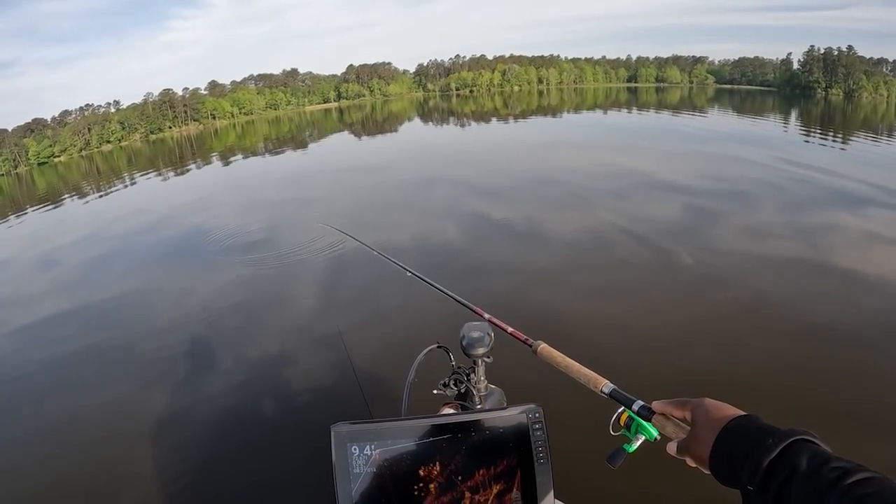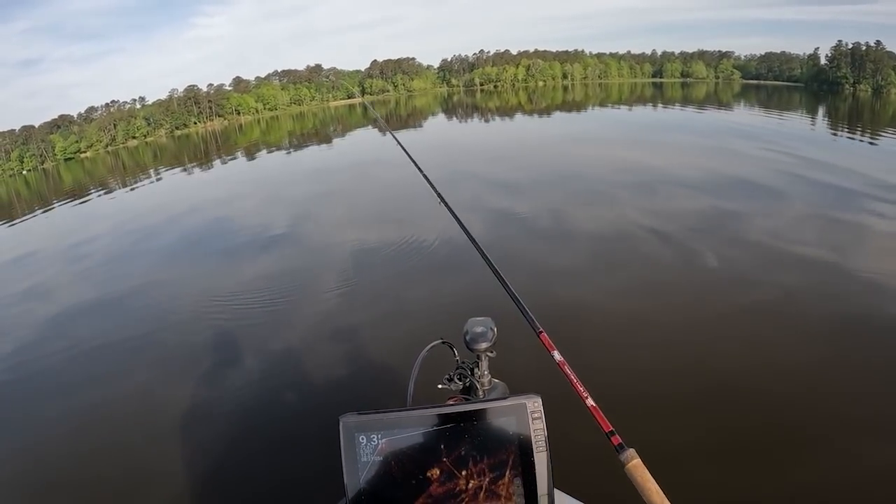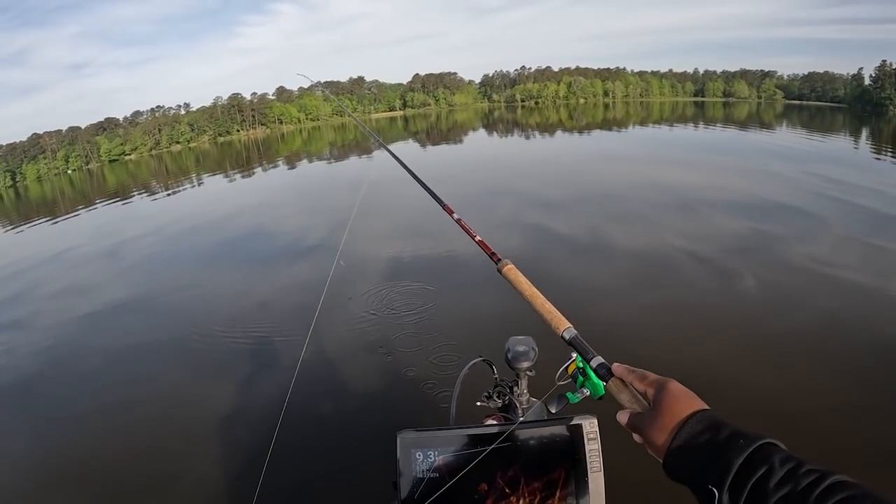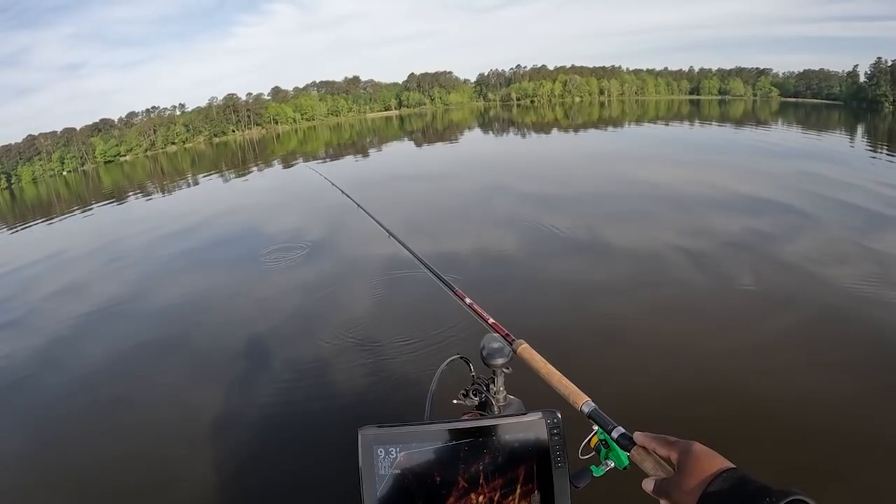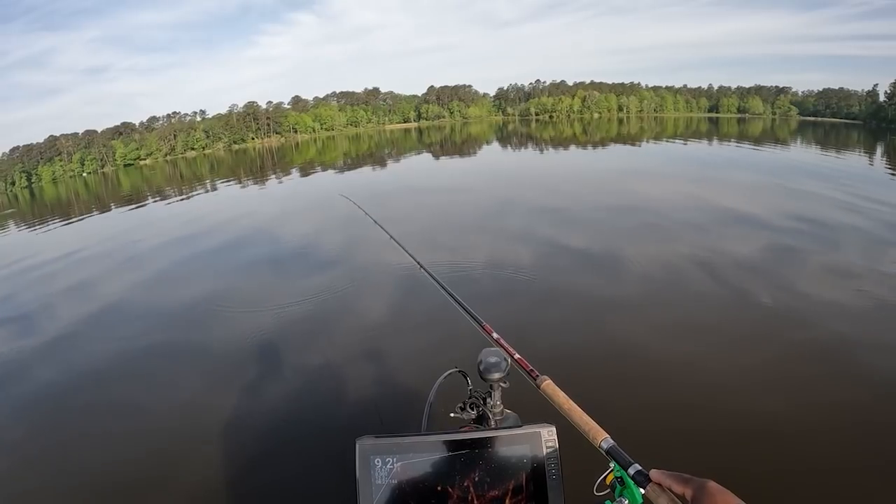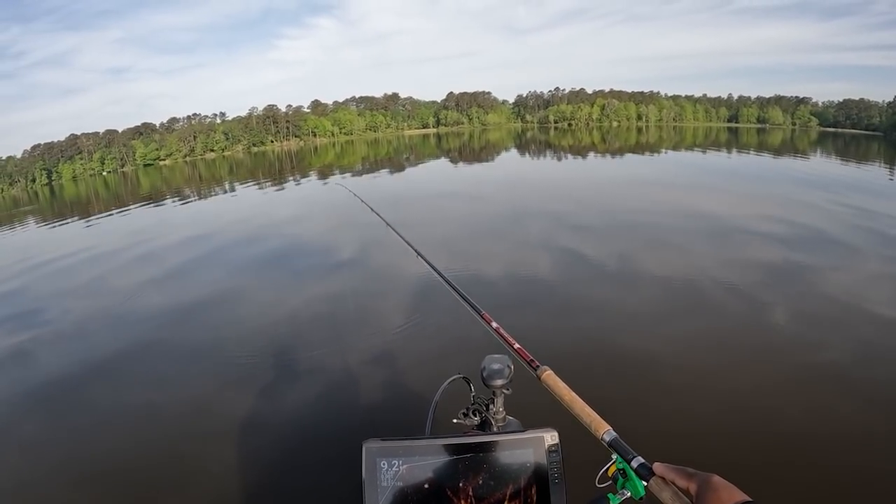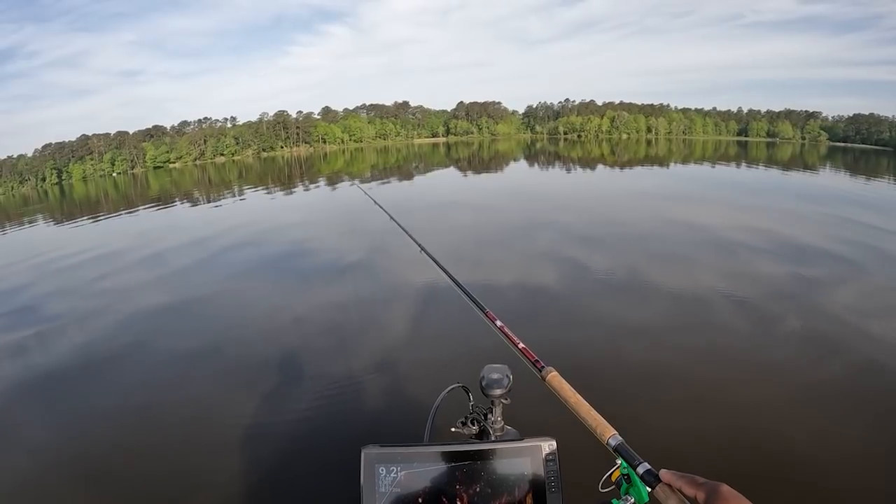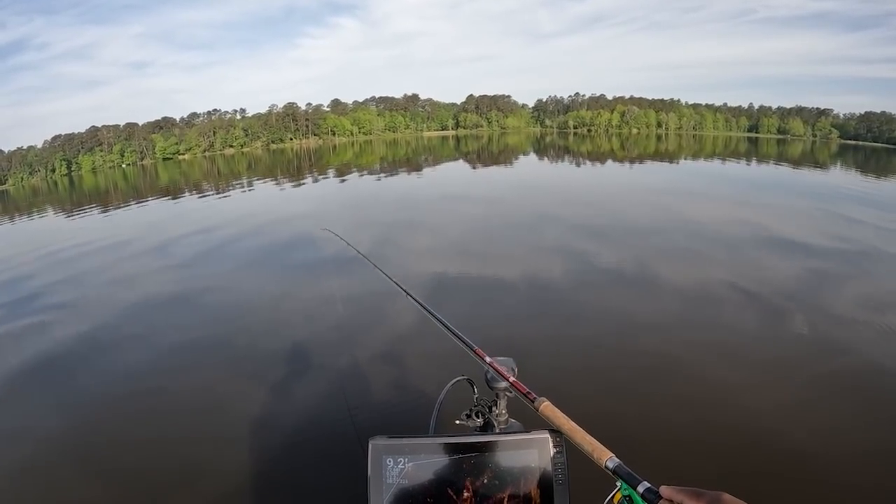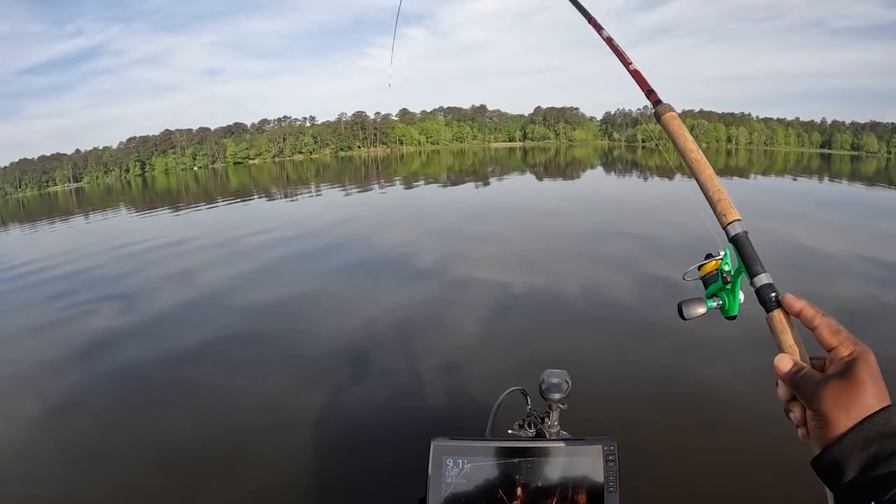Alright guys, I think the key was to stay away from these crappie. They didn't like the pressure of that boat. So on this particular crappie, I threw at it twice, and that second time I got it a little farther out and I swam it in toward it, and it came up and it hit it. And I didn't realize it hit it till I dropped my line back down, and I didn't see my bait, and the crappie was actually still there, just holding it in his mouth.